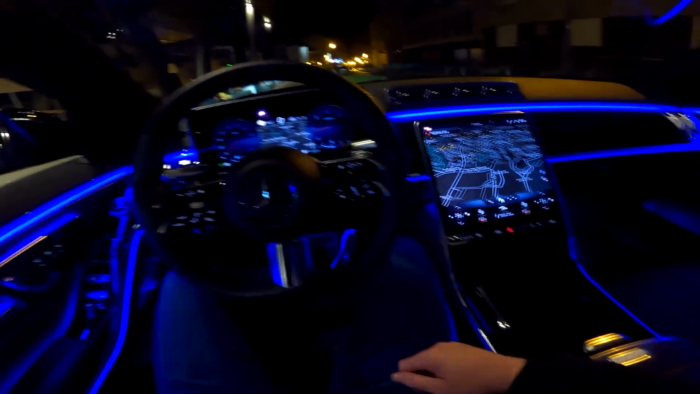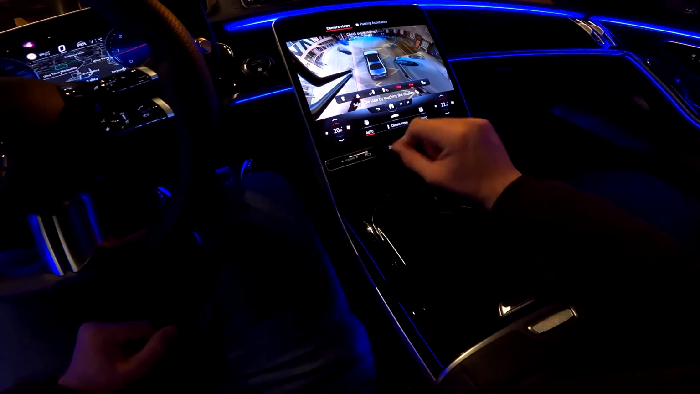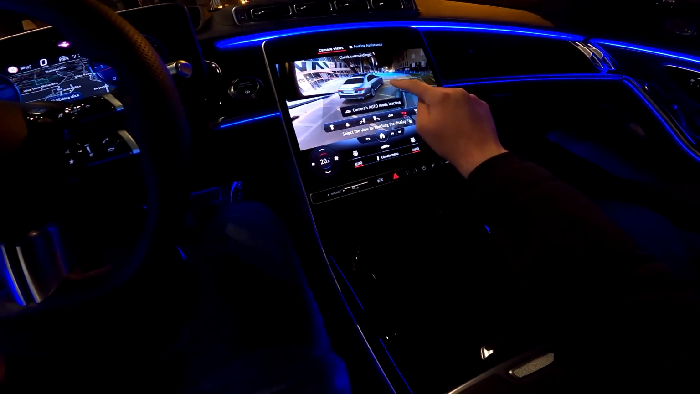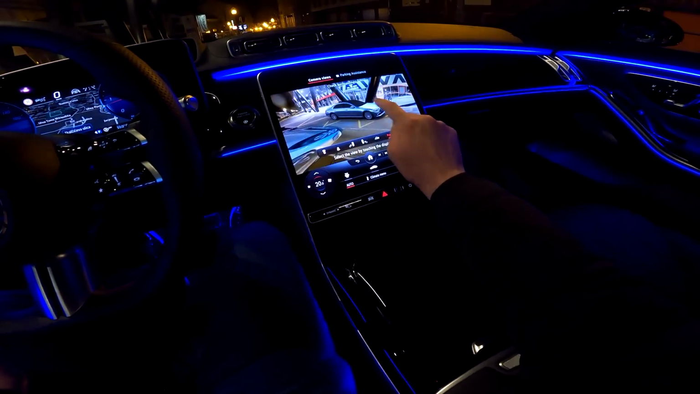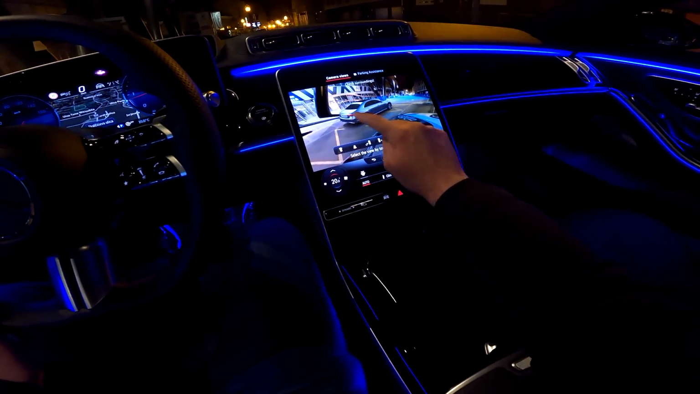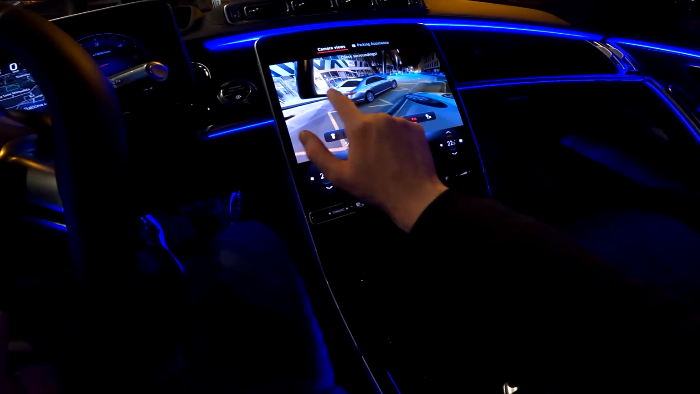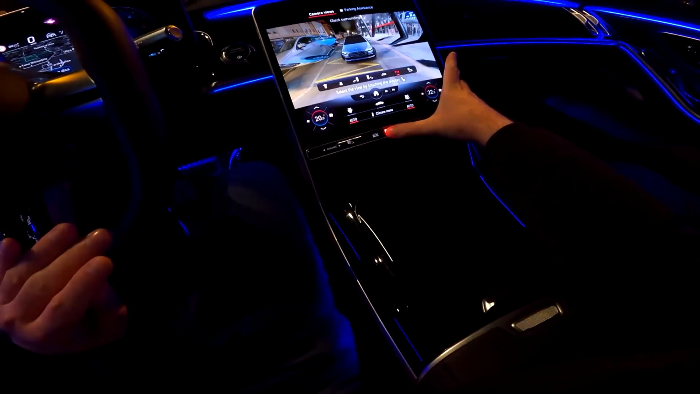Back at driver's position, before we set off, let me show you this. Look at the view you can have here. Look at the surroundings, exactly like in real life. And for example, if I do this, look at the wheel. Want me to turn on the hazard lights?